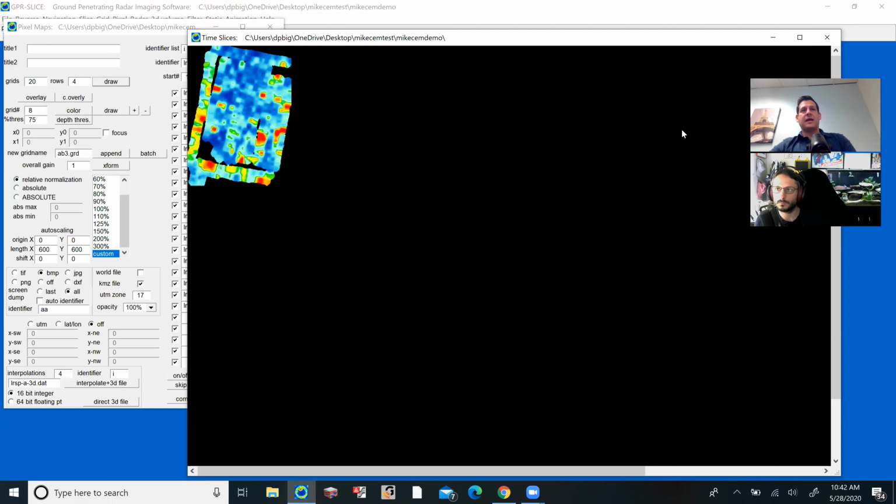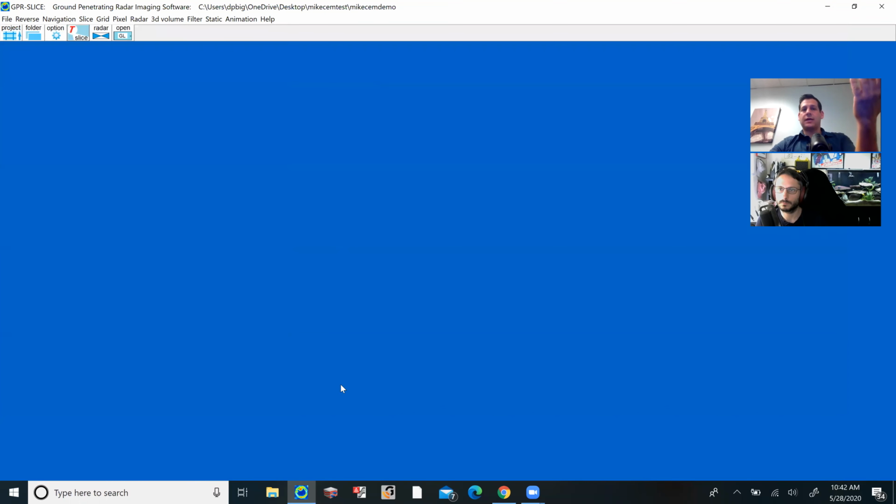And then you could bring them up. And the second piece, I'll show you, is you can actually do interpretations right in GPR Slice, and you can export those as shapefiles to ArcGIS, or you can export them as DXF files for CAD. But now those KMZs are exported.